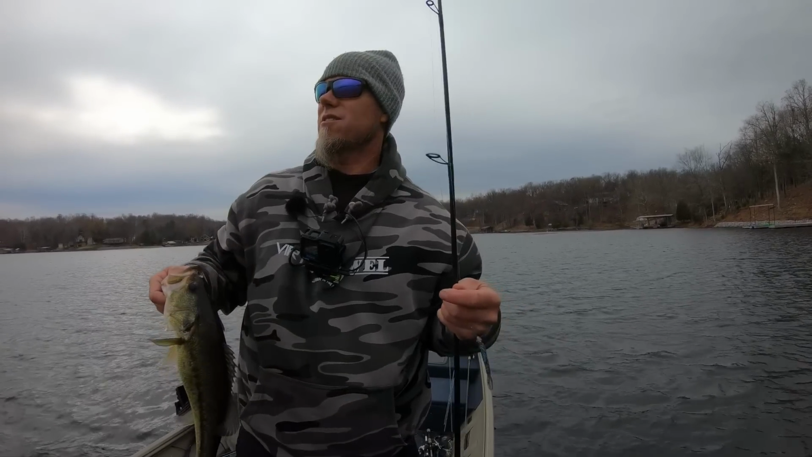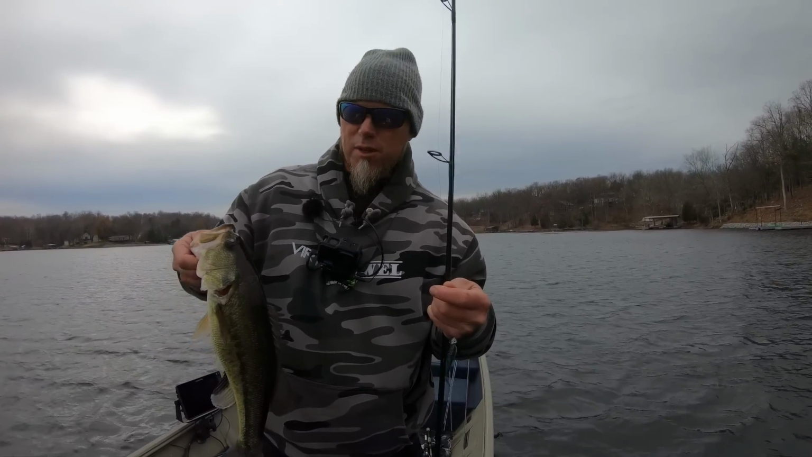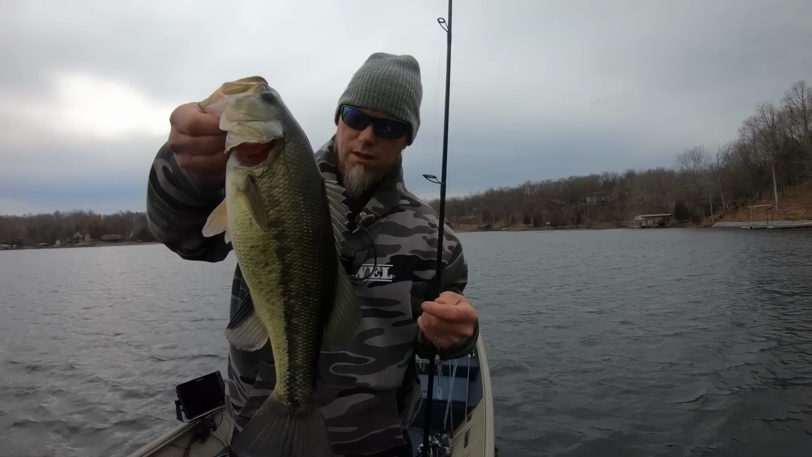It's so windy. It's frustrating. I wanted to be out here when it's a little bit calmer, but it's my day off, so I had to get out here when I can get out here.